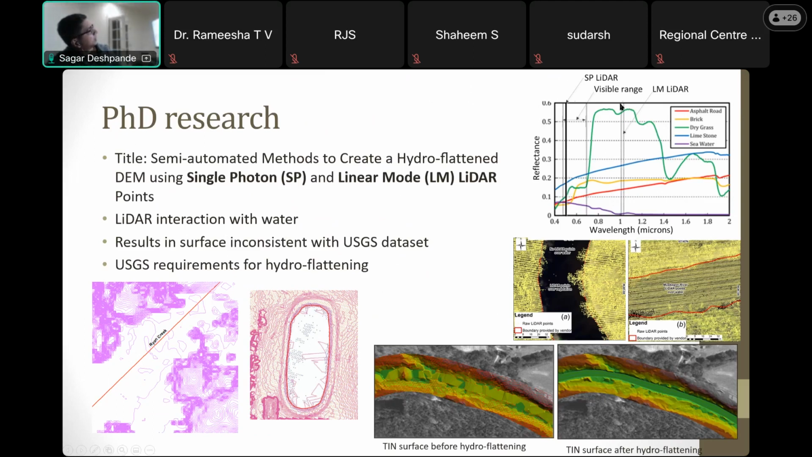So that's the linear mode, sorry, at one micrometer wavelength, whereas the Geiger mode or single photon is somewhere near green wavelength. And the property of green wavelength is that it penetrates the water surface. So the linear mode is uncertain over water, whereas the single photon can penetrate water. So two different approaches needed to be developed to perform hydroflattening.